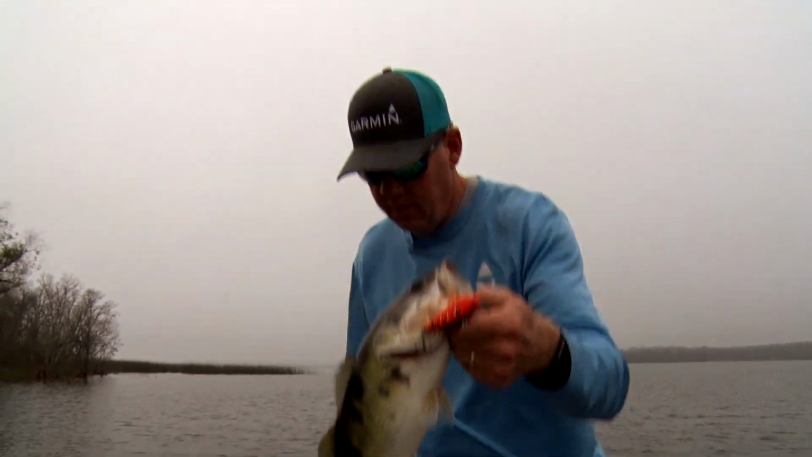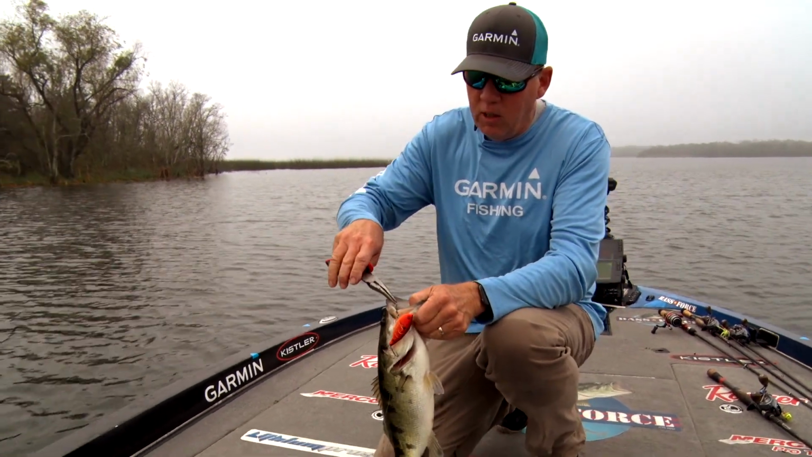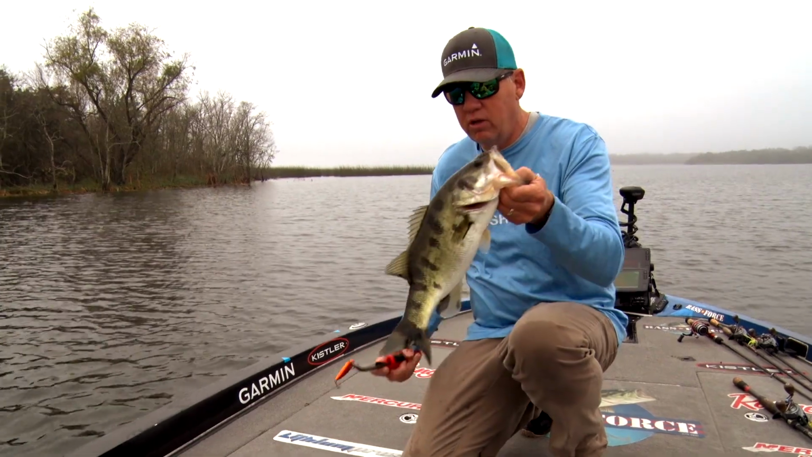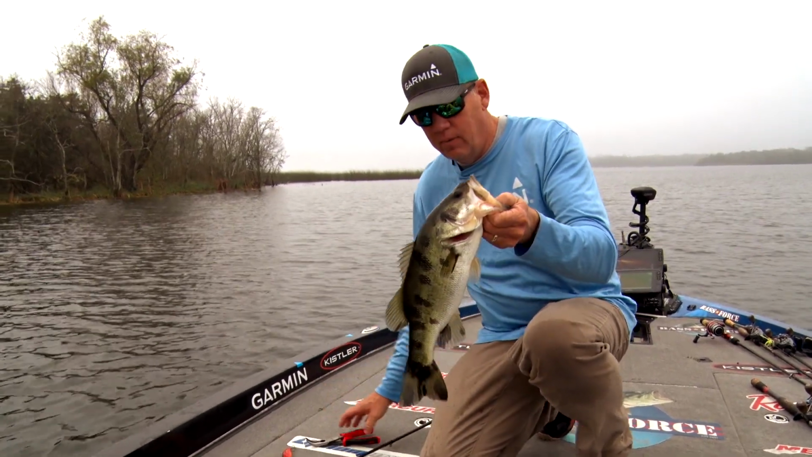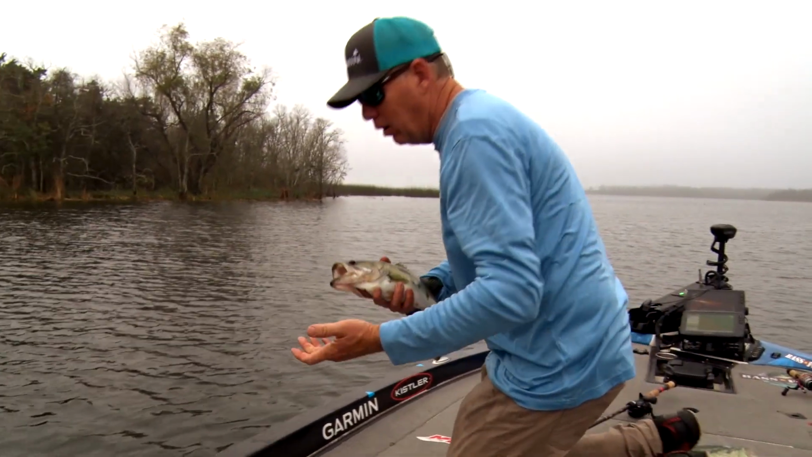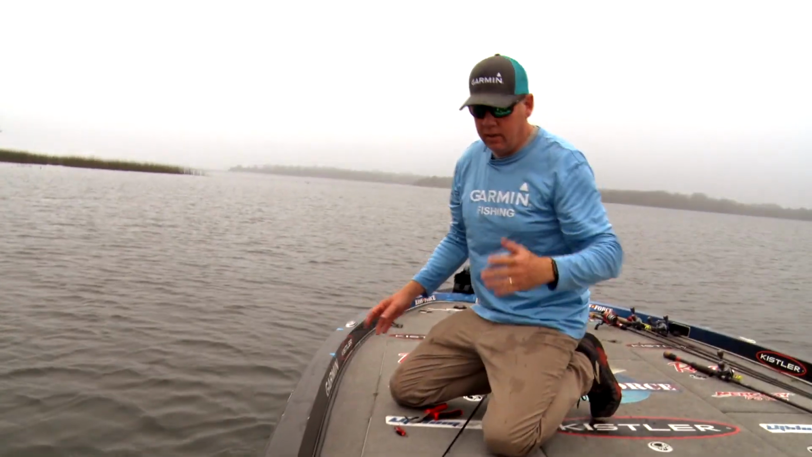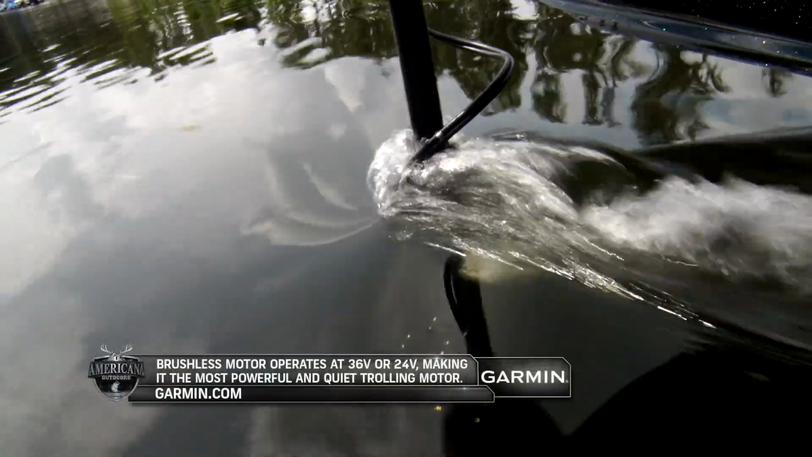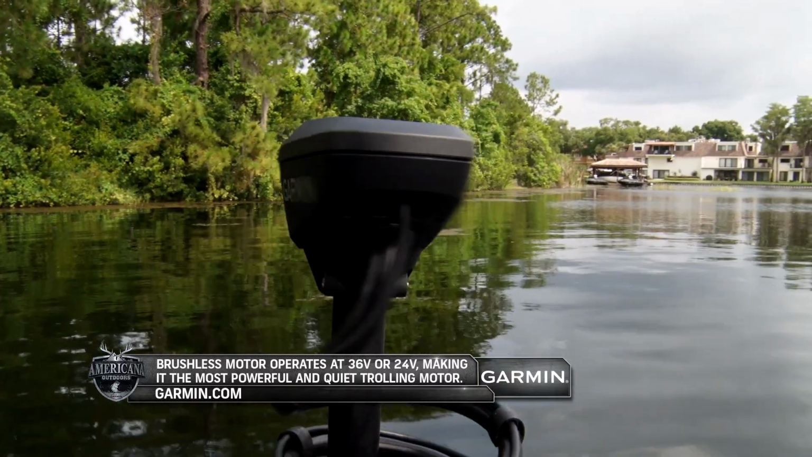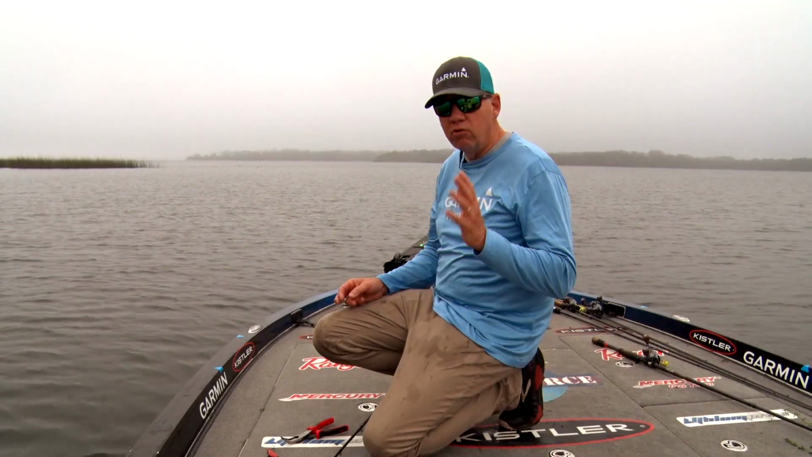I just love that. You know, when you're fishing shallow, you need to be quiet, and stealthiness is the most important thing that you can do. That's one of my favorite features of the Force trolling motor. When I'm looking for a trolling motor, number one, I want it to be quiet when I'm around fish. Number two, I need power if I'm fishing out in the wind or in a heavy current, that will allow me to hold and do the things that I need to do. And number three is a trolling motor that's good on the batteries. Those are the most important things to me.